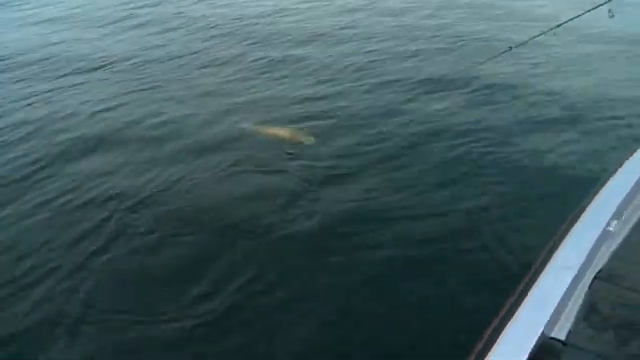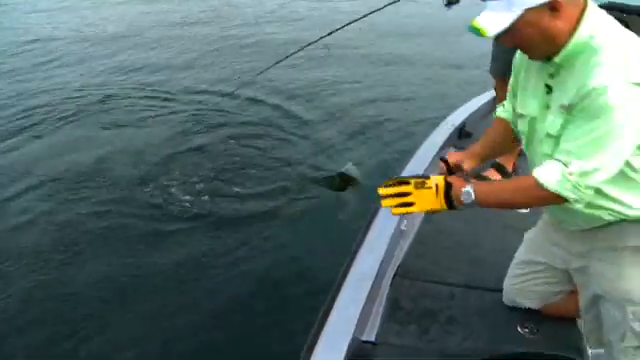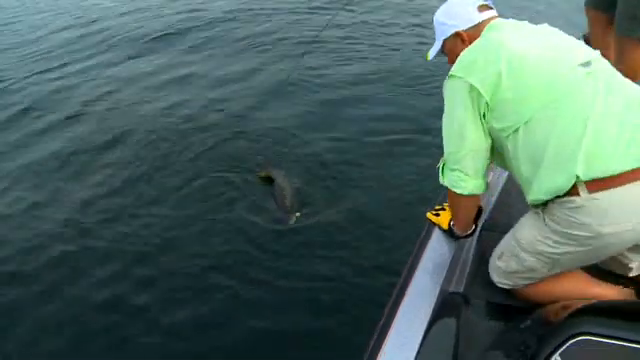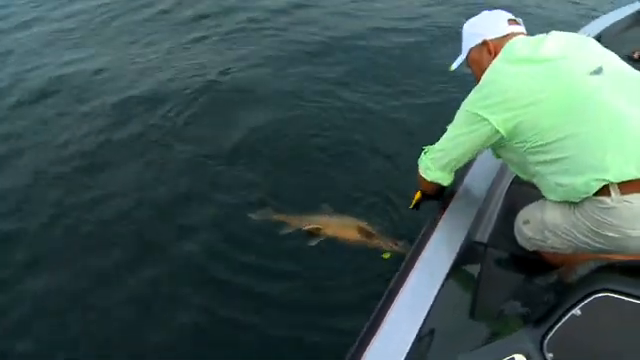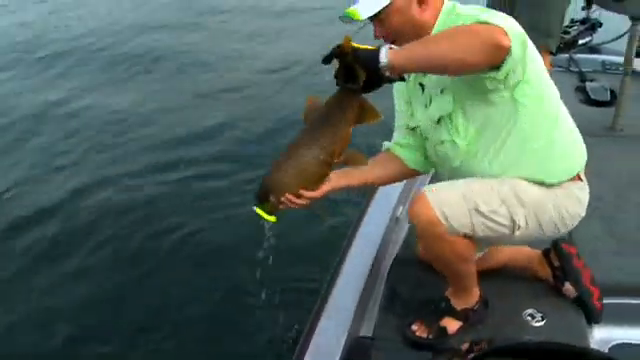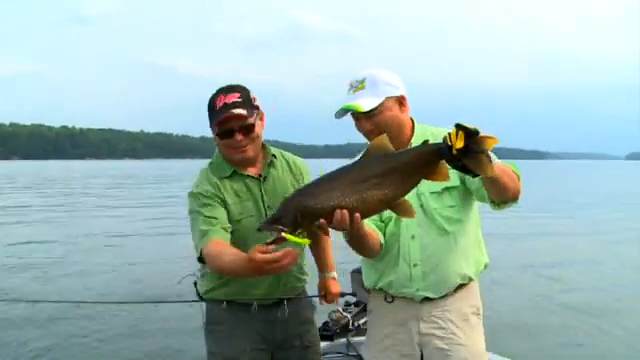Here he comes. Oh, you see him? Okay. Oh yeah, it's a nice one. It's a good one. That's awesome. Wow, that's a big one. Oh yeah, nice fish. Oh yeah, look at that. Got it. Oh yeah. Beautiful. Oh yeah, baby. Nice one.